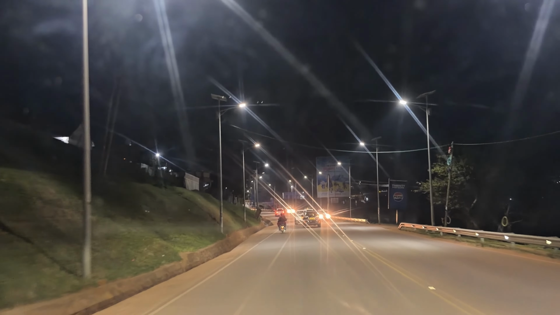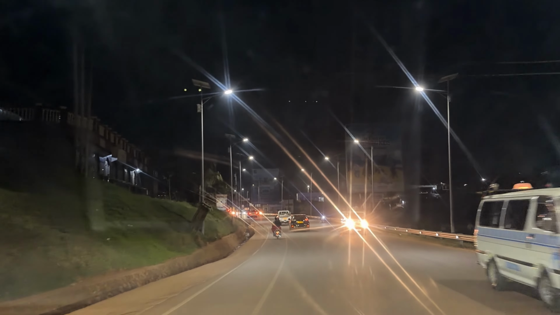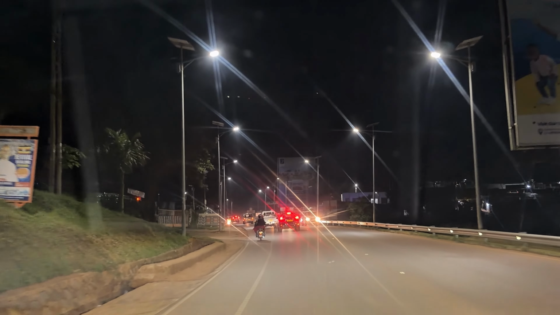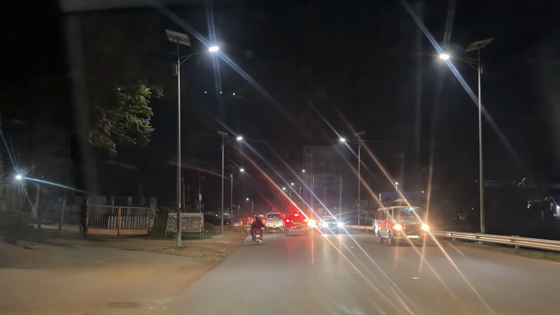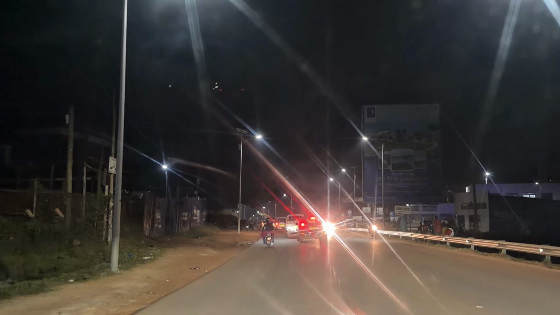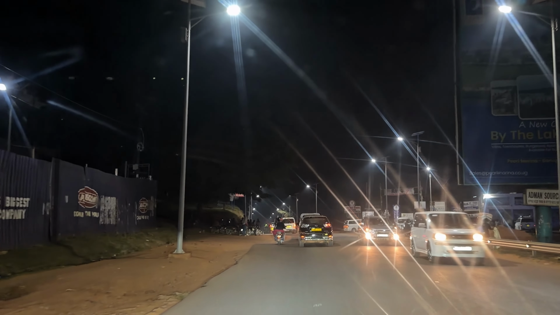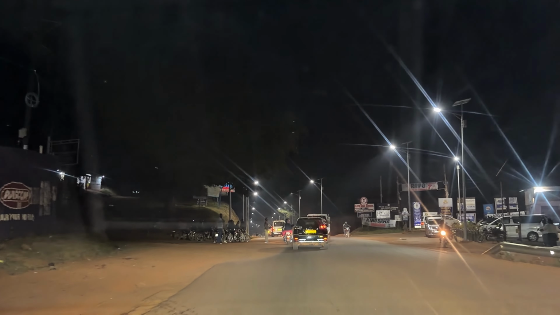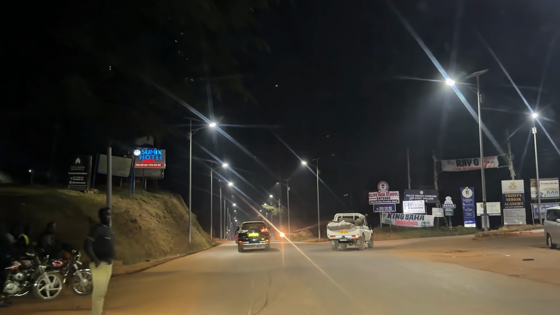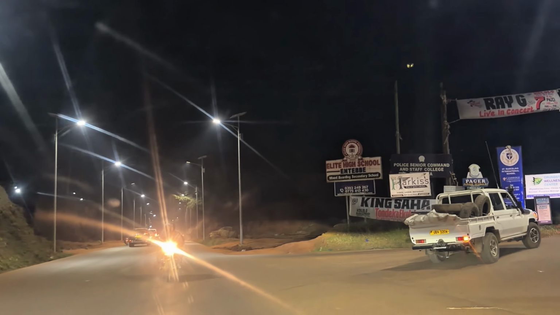We are now heading towards the stretch that leads all the way to Namulanda. But for us, we are going to actually branch off to Akright Estate just ahead. This right here is the junction that leads us to Akright Estate.